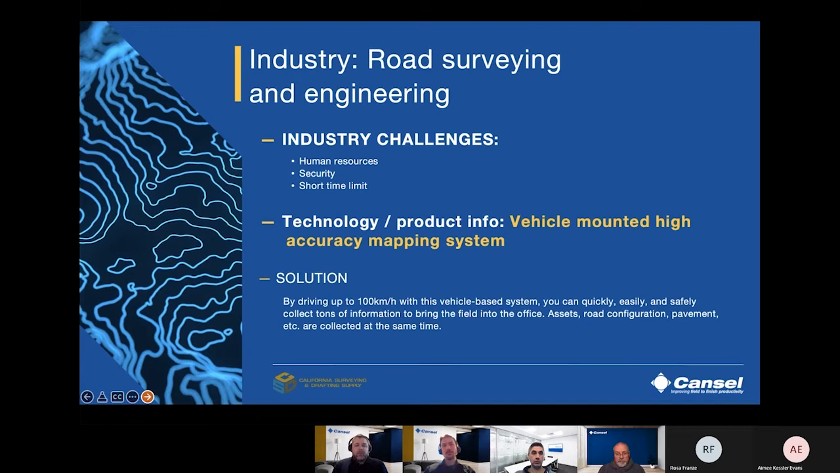And now, what is a basic mobile mapping system? So the technology that is there is similar to the drone. We have laser scanners that are installed. It can be one or more than one laser scanner, installed and calibrated with the IMU that we've been talking about, as well as GNSS and different cameras to collect accurate position, images, and distances while driving at a speed of up to 100 kilometers an hour. By driving at this speed with this vehicle-based system, you can collect easily, safely, and quickly tons of information to bring the field into the office.